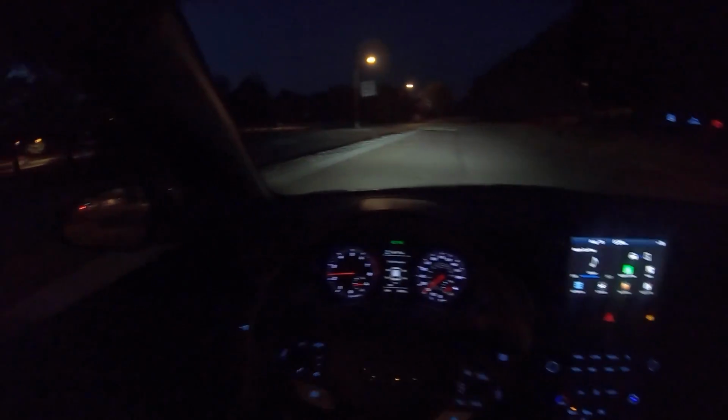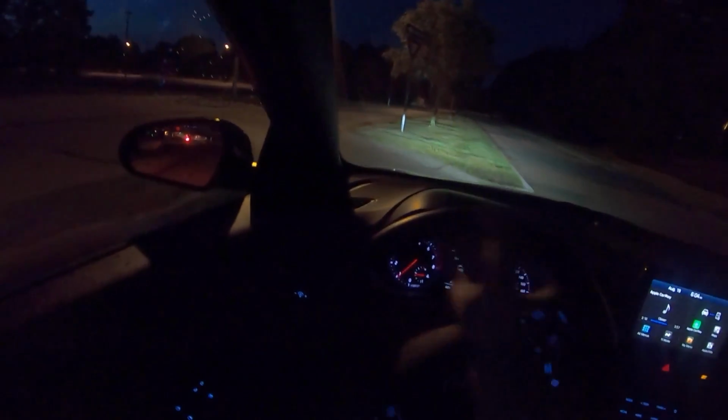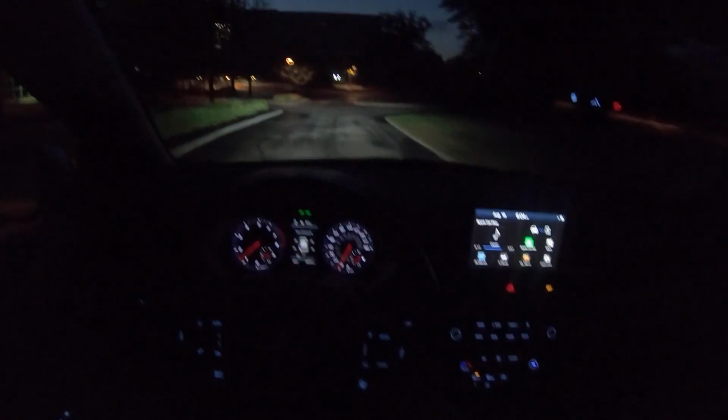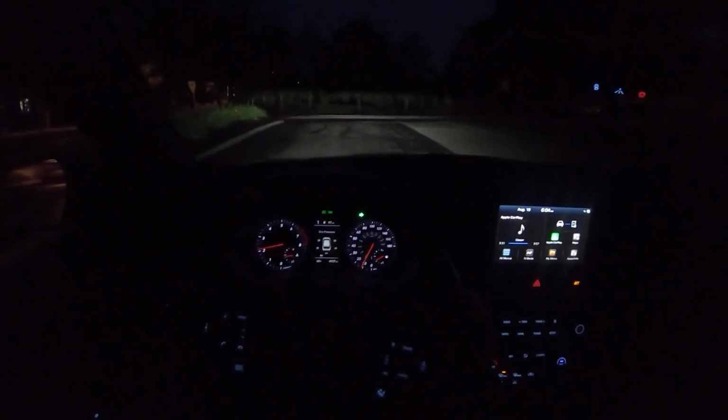Focus ST. Now this is a really interesting comparison because these cars are a little bit more similar than you would think. The Focus ST is maybe a little bit more lively. You've got a little bit more movement and rotation from the rear end, a happier chassis than the Veloster N. This is a little bit more buttoned down, and you start to get some rotation from this Veloster N at the limit, at full attack mode on the track.